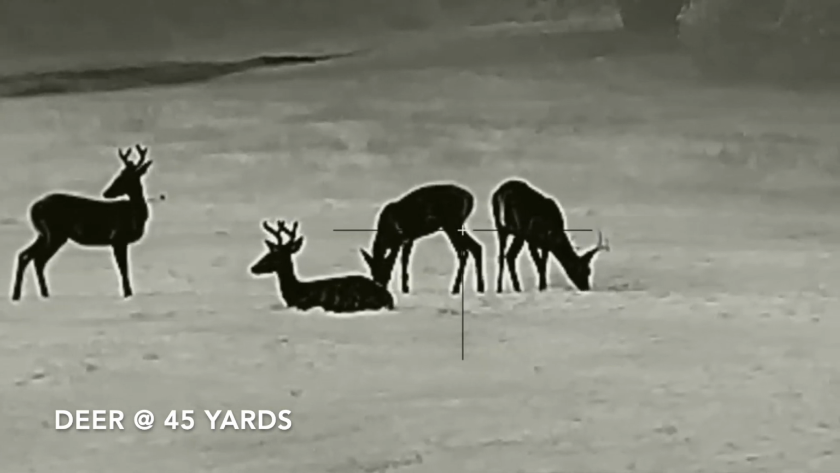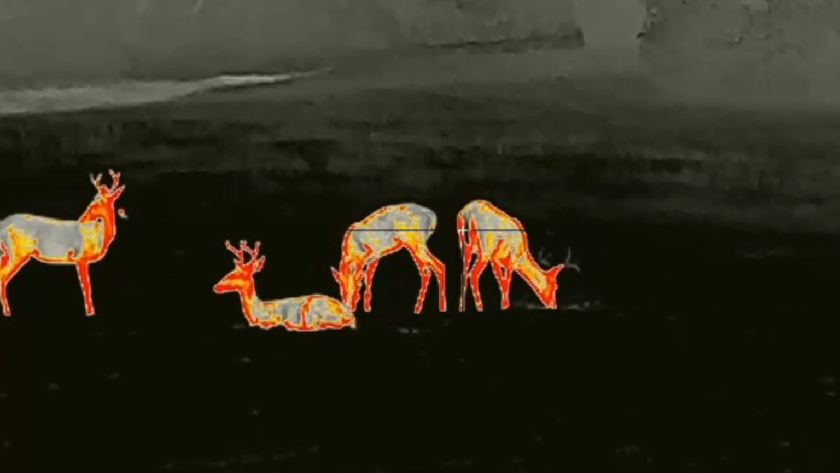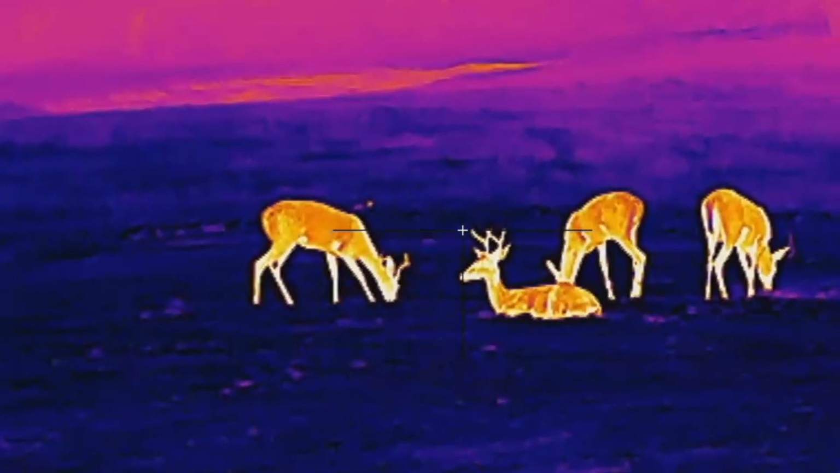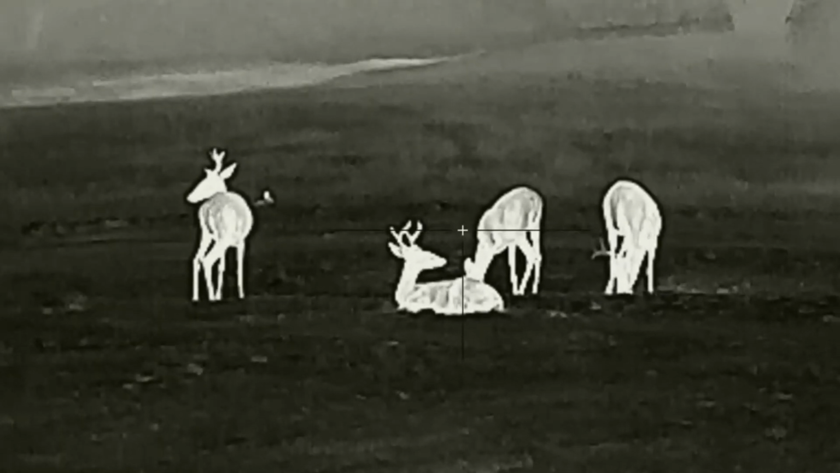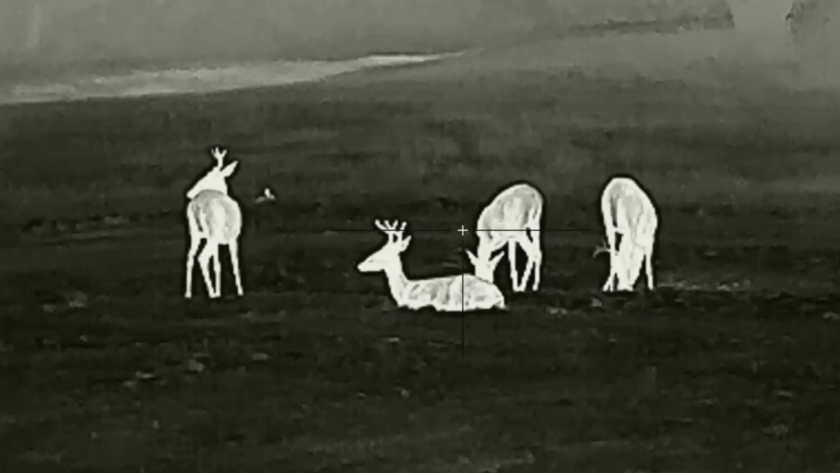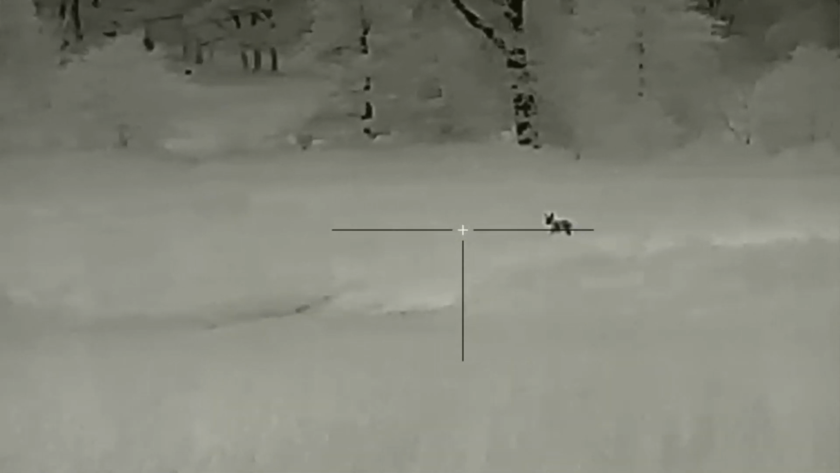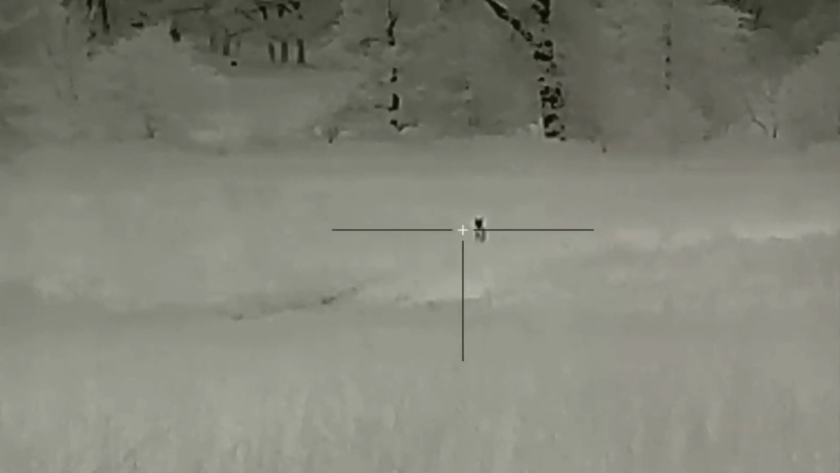So the resolution, this is a 384 by 288 thermal core resolution, 12 micron. So that's important to know. 384 resolution, 12 micron. It's a 50 hertz refresh rate. It's got a 35 millimeter objective lens. It starts out at 3 power base magnification all the way up to 12x. It's got a 39.5 field of view at 100 yards, so almost 40 feet at 100 yards. The detection range that they say is 1,750 yards.